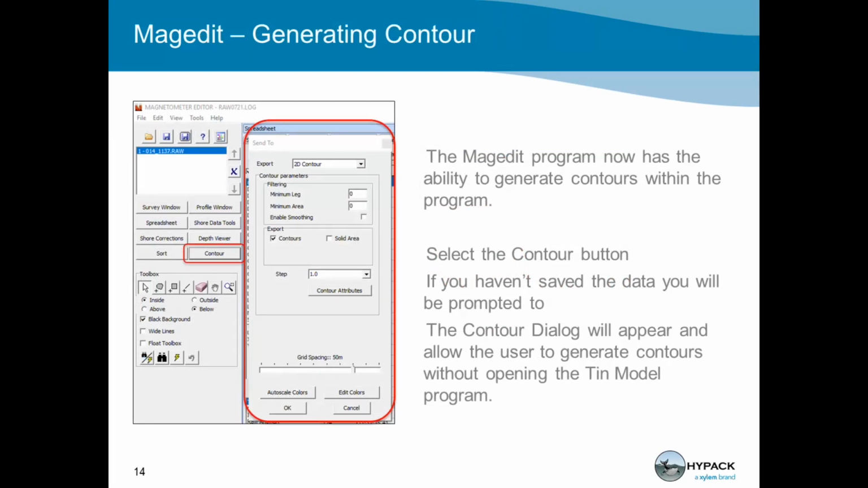More cool stuff in Magedit. You can generate your contours right in the program. So once again, we're taking one step away. You don't have to export out an XYZ, whatever your Z value might be, and then use a TIN model to create your contours as you would have done in the past, because now you can just do it right in Magedit.